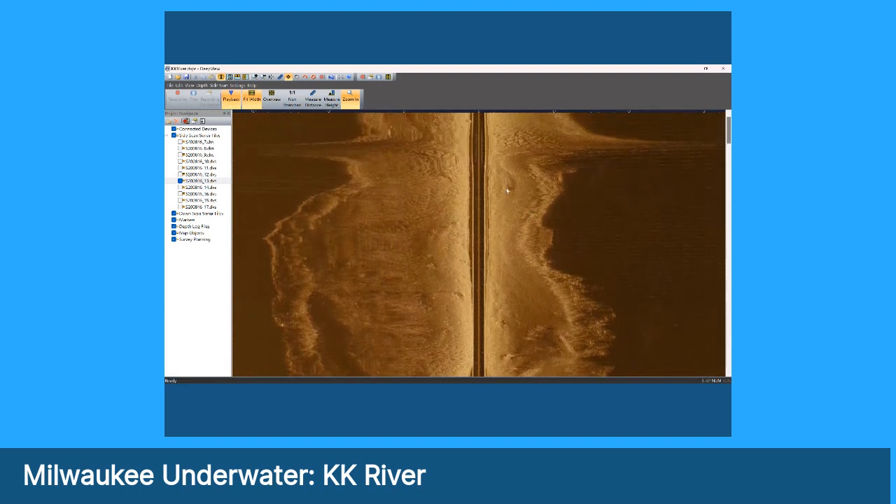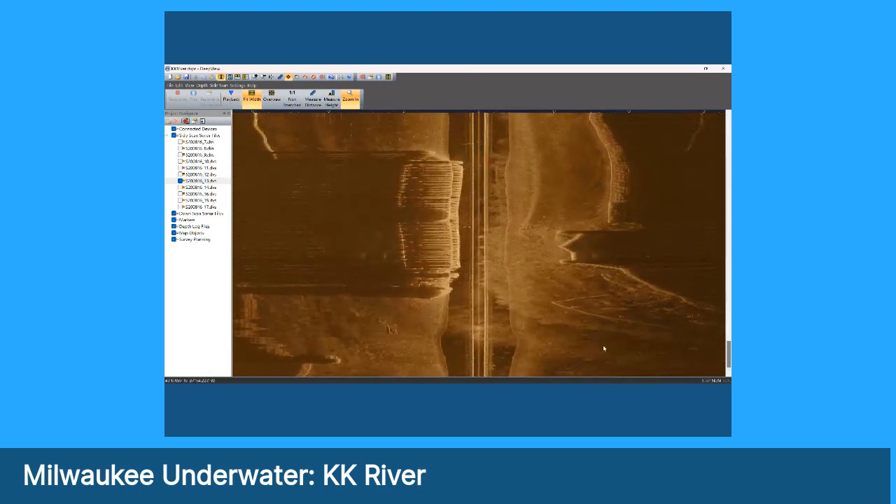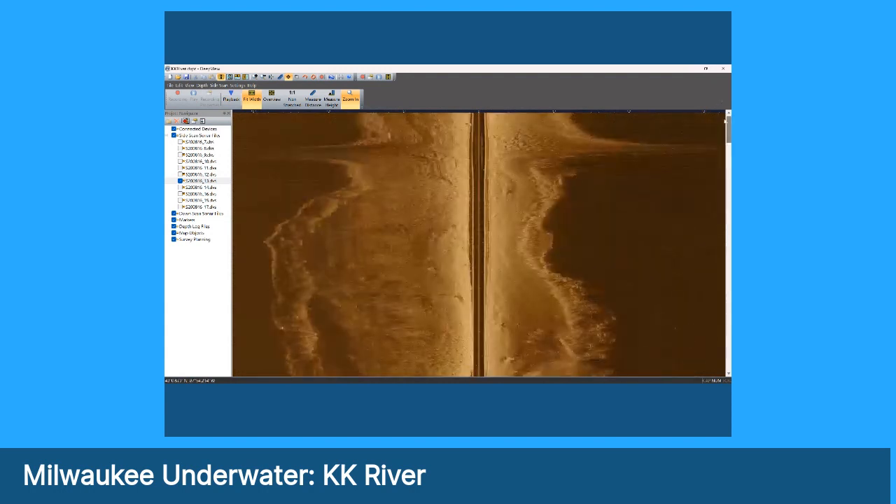There's something here that we just went by. Oops. Just jumped right by it. Sorry about that. There's something here that we went by that's on the bottom, a couple of little objects, but at 160 feet, I don't think they're significant. I'm going to zoom that one just to take a quick look at it.